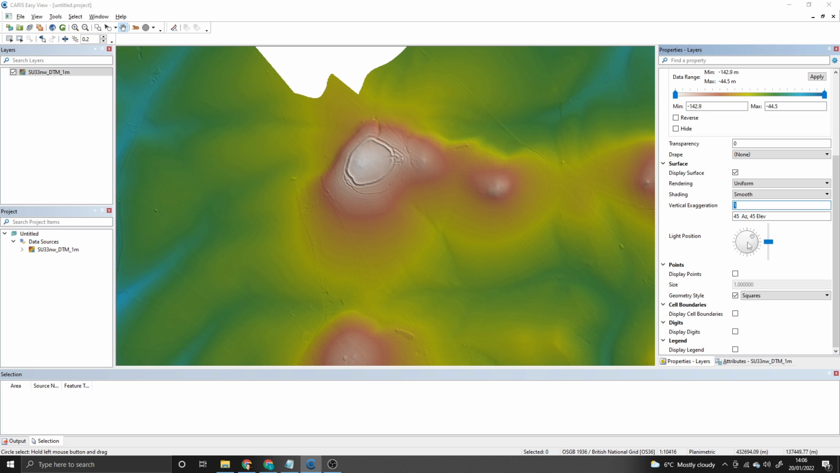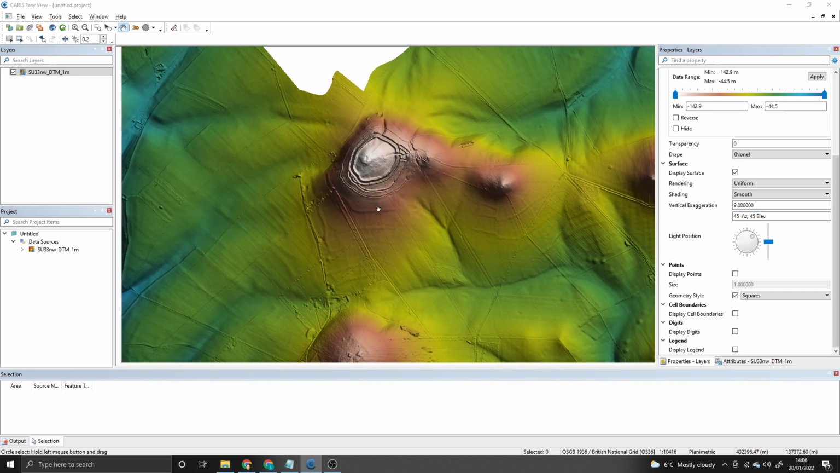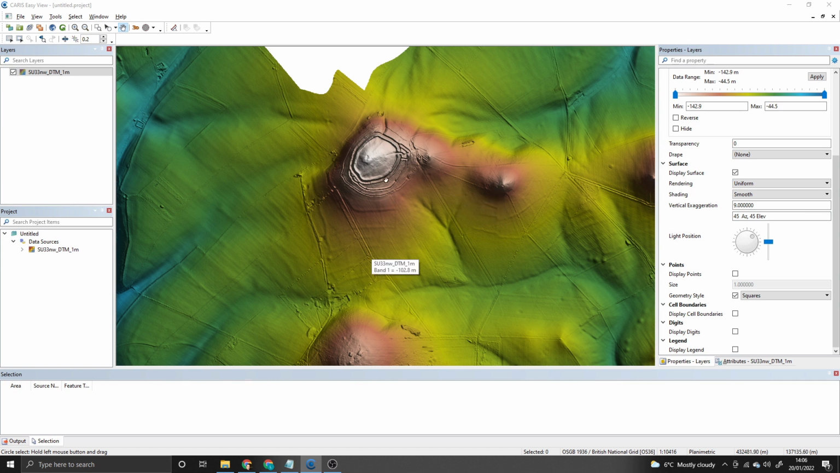Then you've got the light position, and then the elevation of that light. So for this instance, I'm going to go for, let's say, 9. And we'll just see how that looks to start off. Just click somewhere else. And bam, straight away, you can see a lot of the features going on.